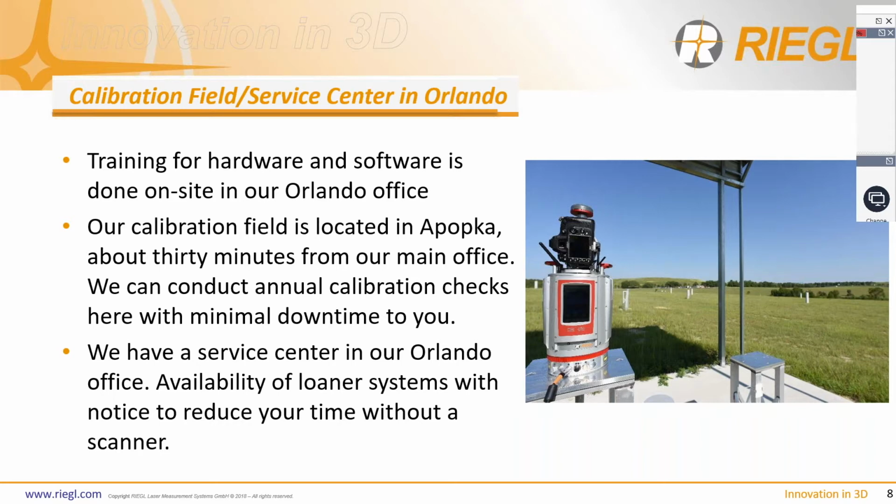The calibration field is located in Apopka, Florida, which is about 30 minutes from our current office, maybe 15 to 20 from our new office that's being built, where we can conduct annual calibration checks with minimal downtime to you. This is important because we can calibrate your system and verify that the calibration is still within manufacturer specs, so that evidence can be corroborated by that calibration check. With our service center also being here in Orlando, with a 2-year system maintenance, which is what we recommend for the VZ unit, we can have your system come in-house.